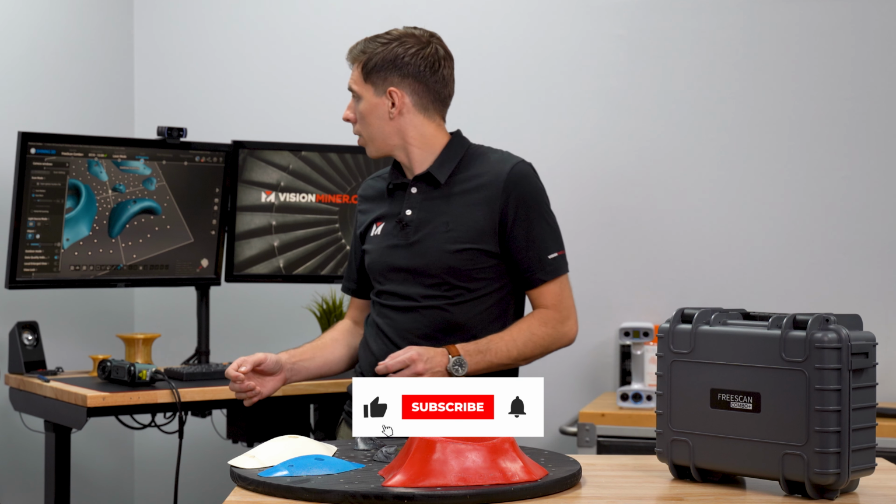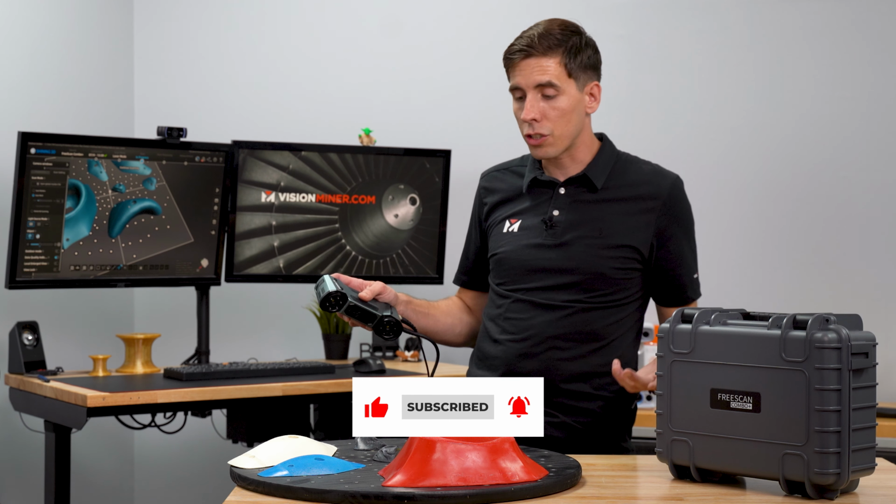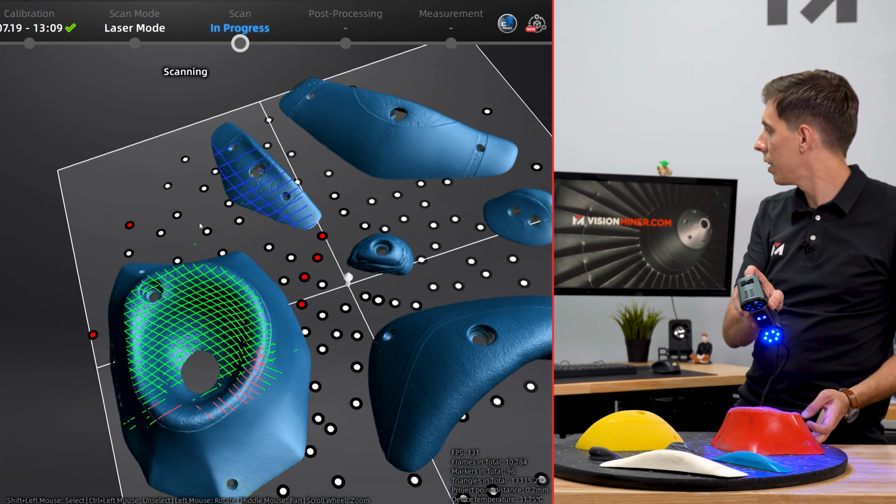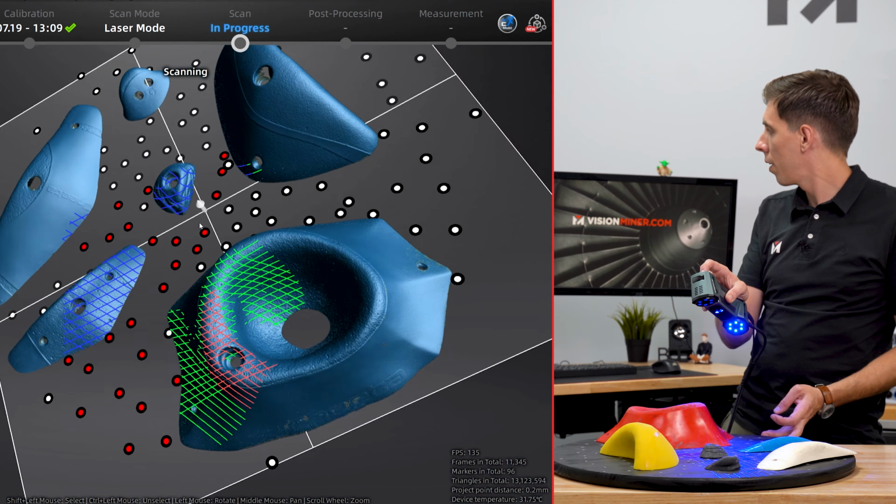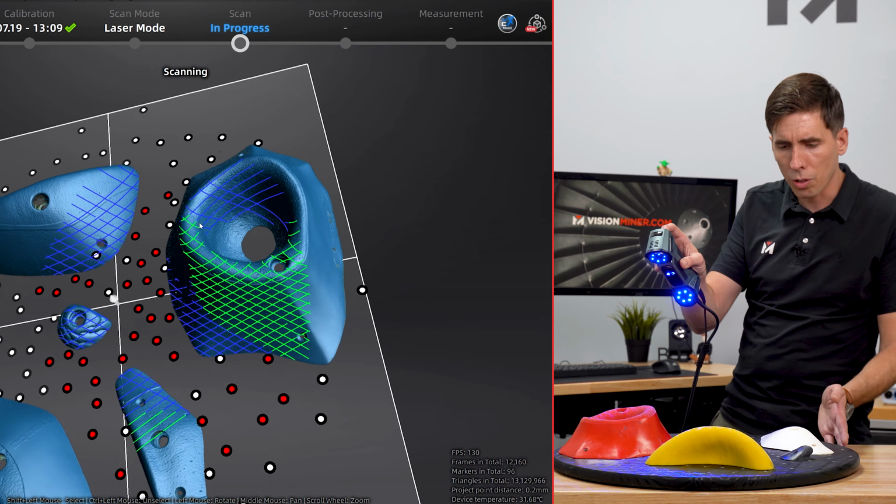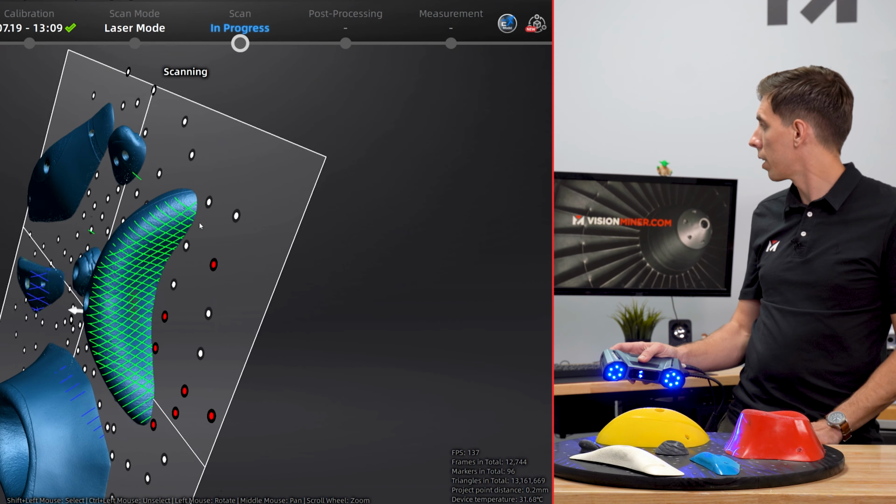Okay, so if I want, I can add to this scan as long as I haven't moved anything in relation to the markers themselves. I can go ahead and come right back in here, and let's just focus on that one spot inside this climbing hold that was missing data. All right, that should be good. I remember over here on this yellow one, underneath this area, we could get a little more data there.